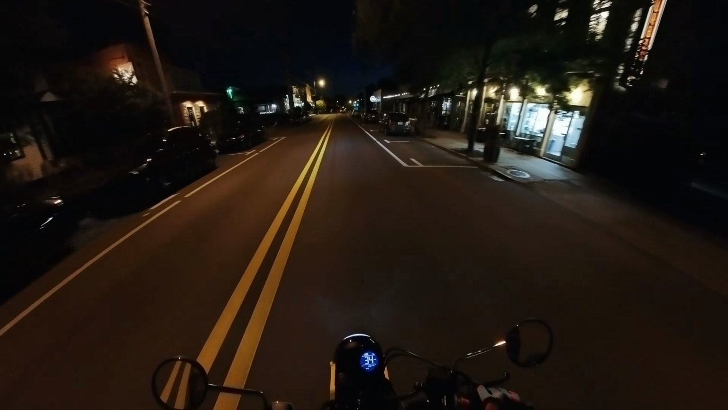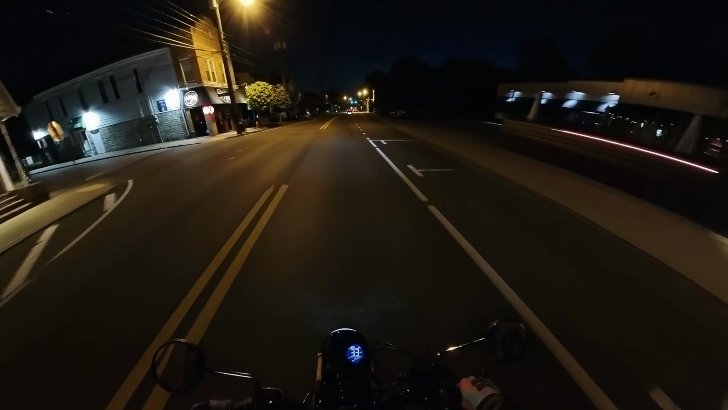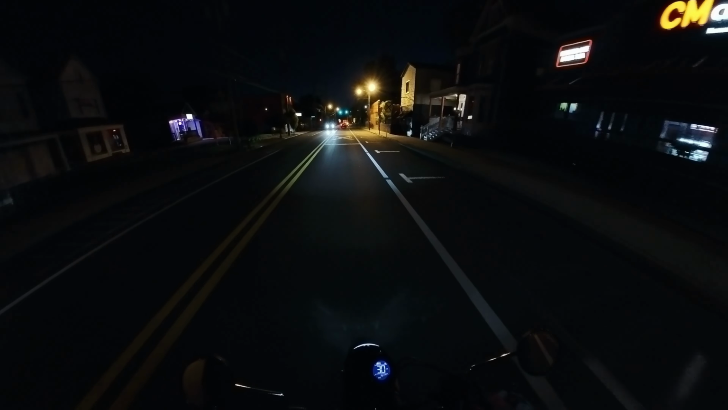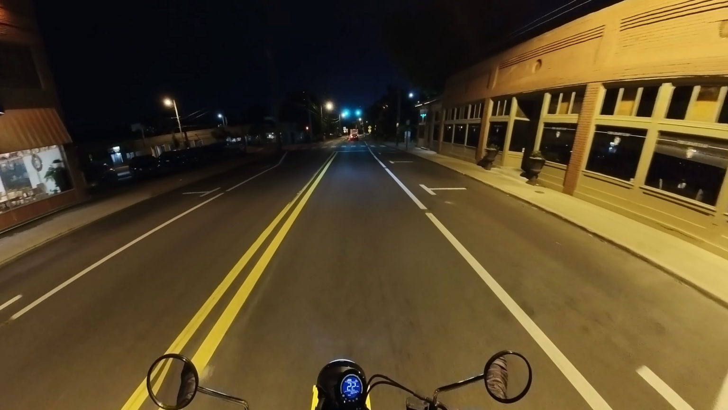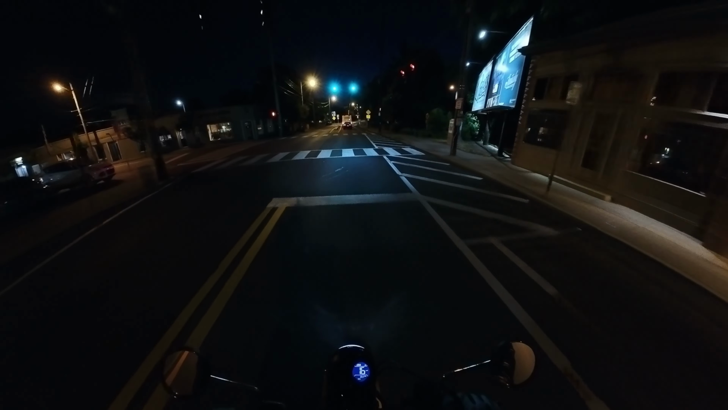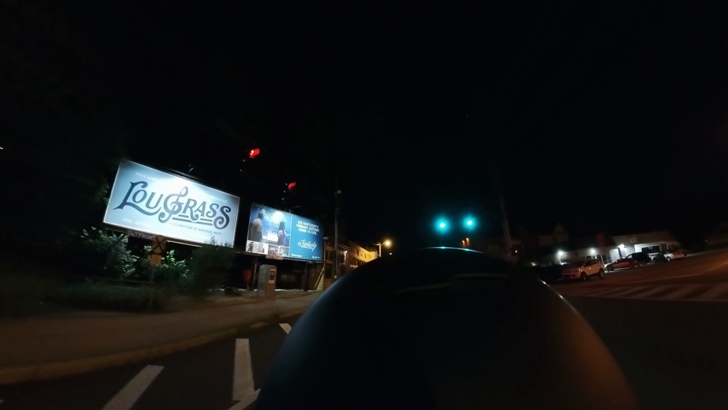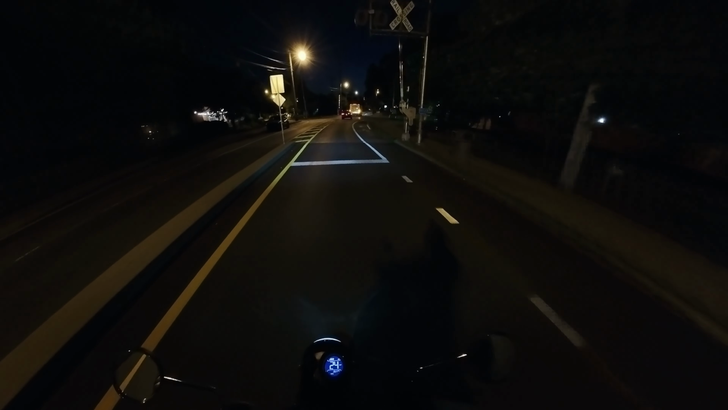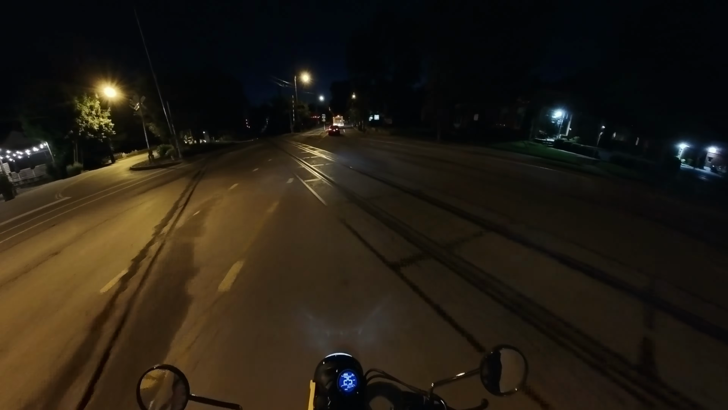It wasn't quite as visible at nighttime, because it was just kind of the standard speedometer tack that goes from left to right, and then it has the little card that has the speed, and then there's a light behind it that lights it up, as opposed to this, which is just a digital round display that just shows the speed, so it's a little bit easier to see at nighttime.